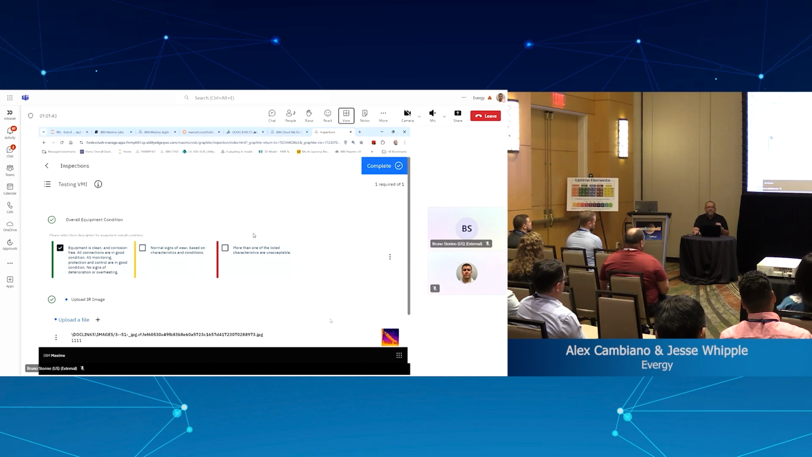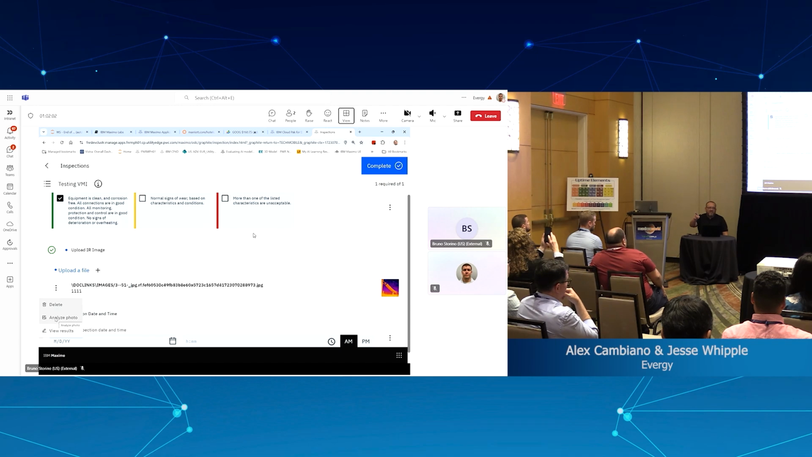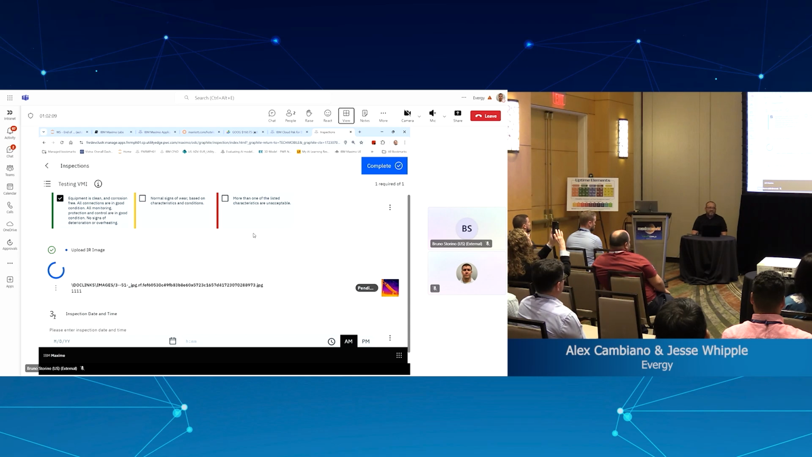And with this step, we have uploaded the image to the inspection form. Once we have that image available, we can analyze the image, and that's what we do here. That's when I send the API call to the machine learning model to be analyzed and to return the results. So let's click on that. It will go as fast as our Wi-Fi.